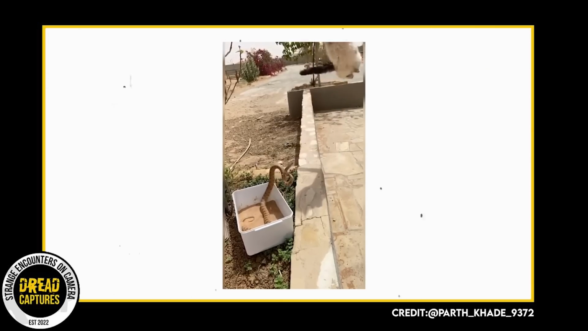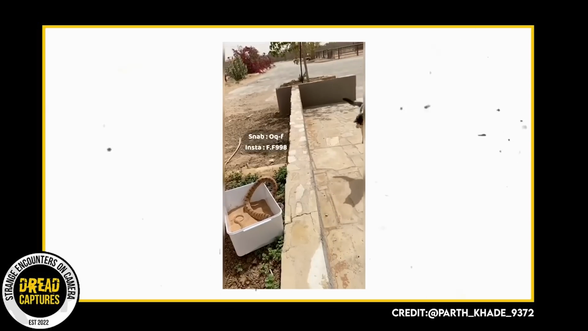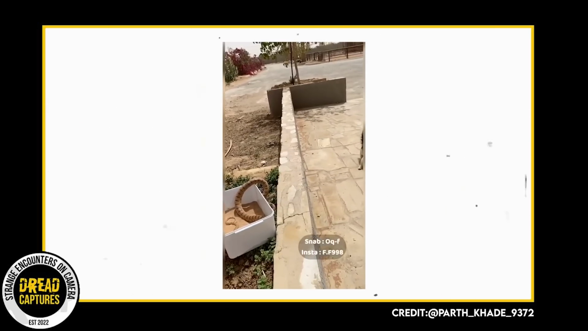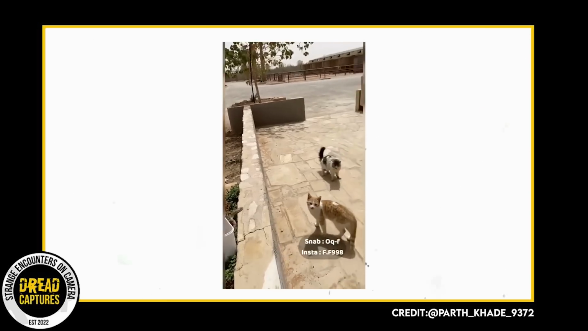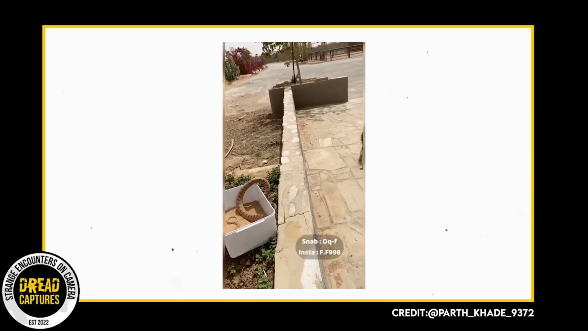Watch the cat's legs. He just goes straight up. There is no wasted movement. And of course he lands on his feet. The cat was so nonchalant about this whole encounter. Again, cats are just very impressive in this aspect.